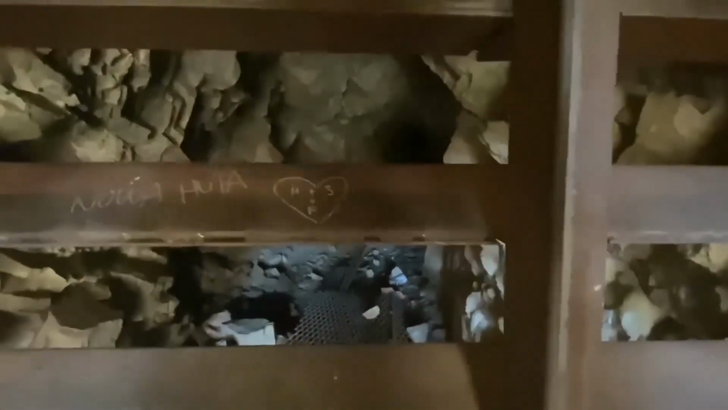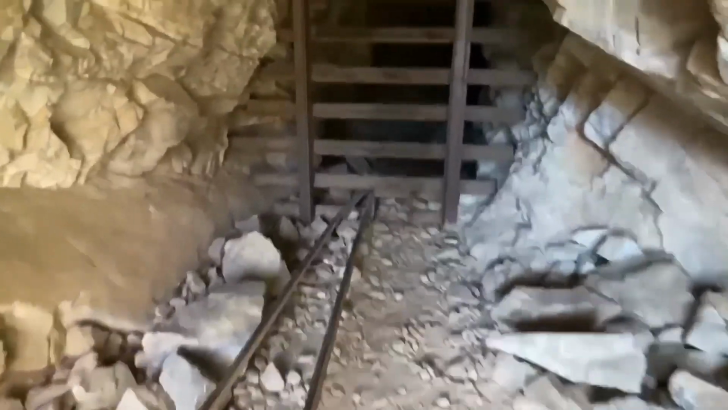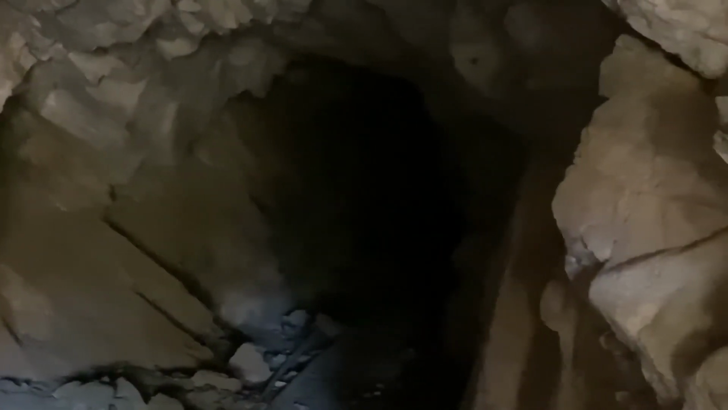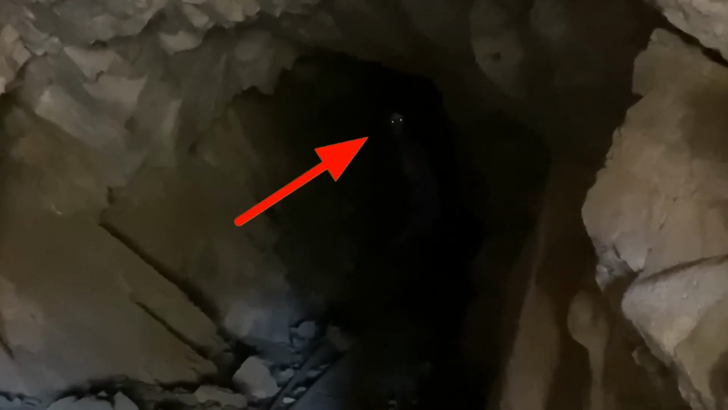So, well, unlike every normal human being, these two decided to go a little closer and check what was in there. And a second later, we knew the reason why the mine shaft was abandoned, as a weird creature with glowing eyes just pops out of nowhere.